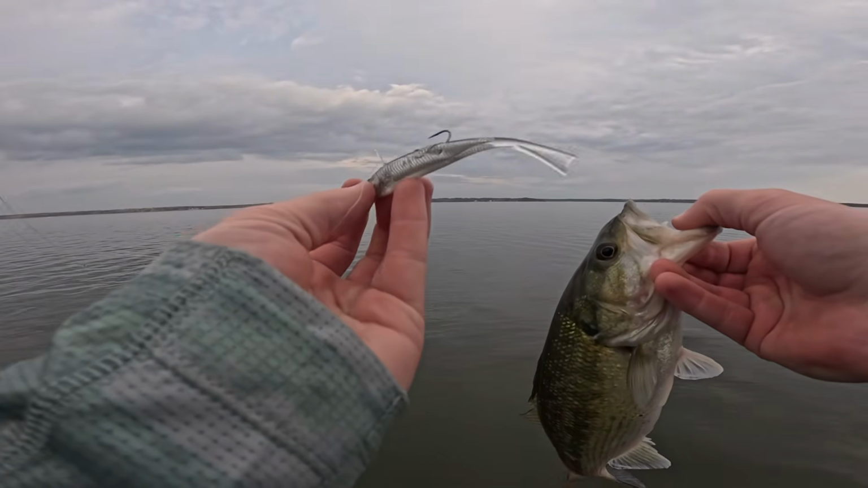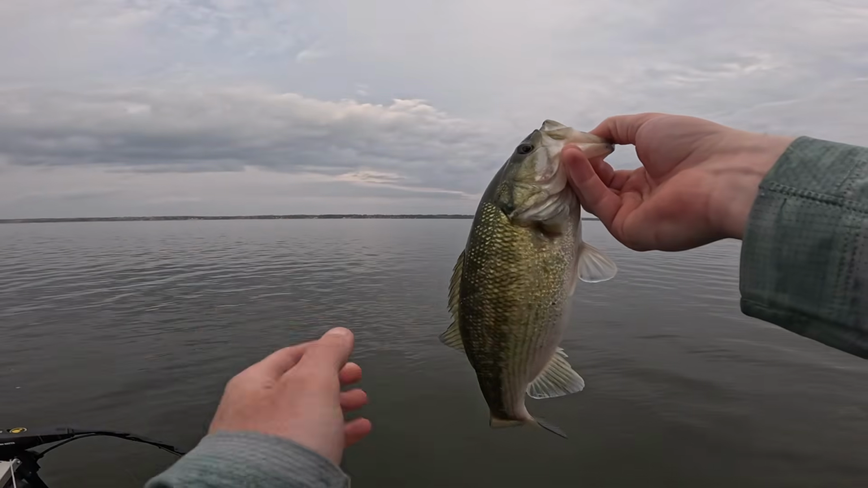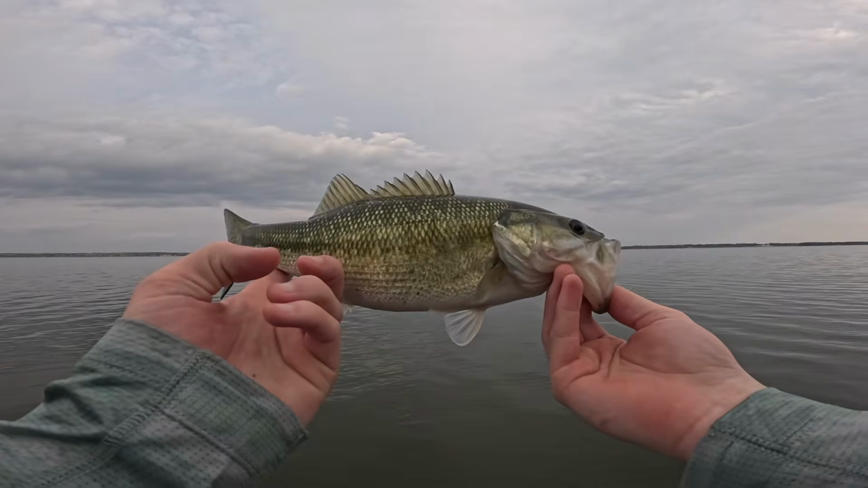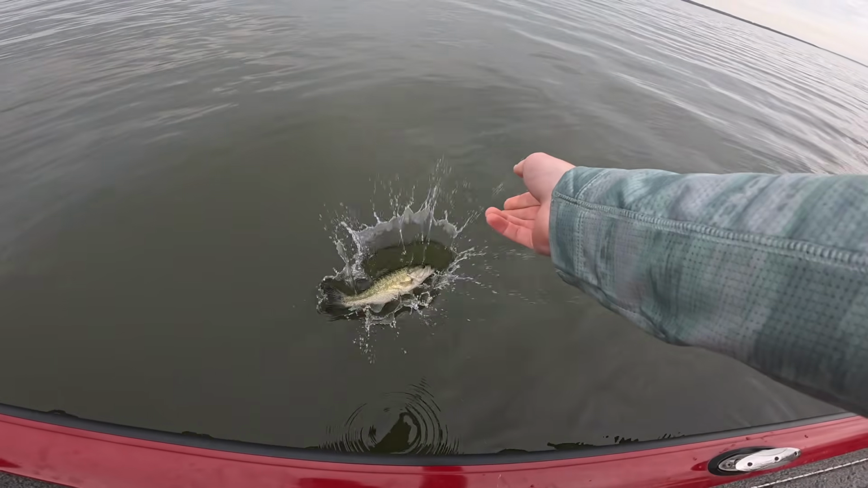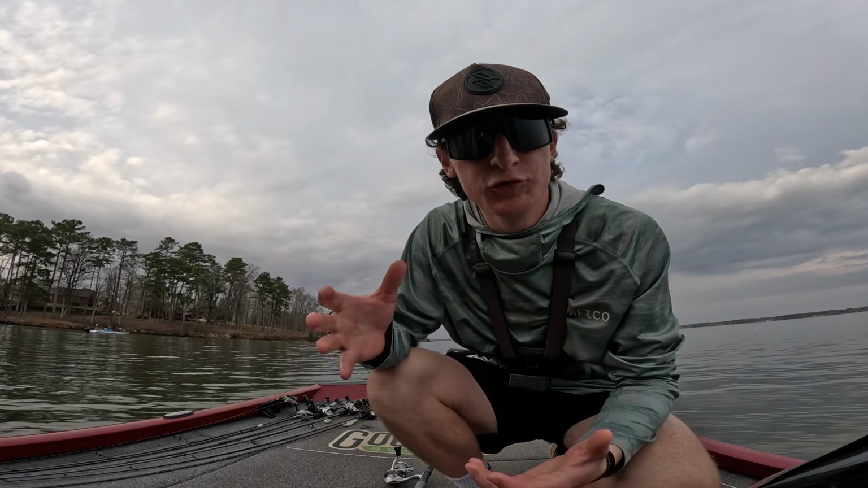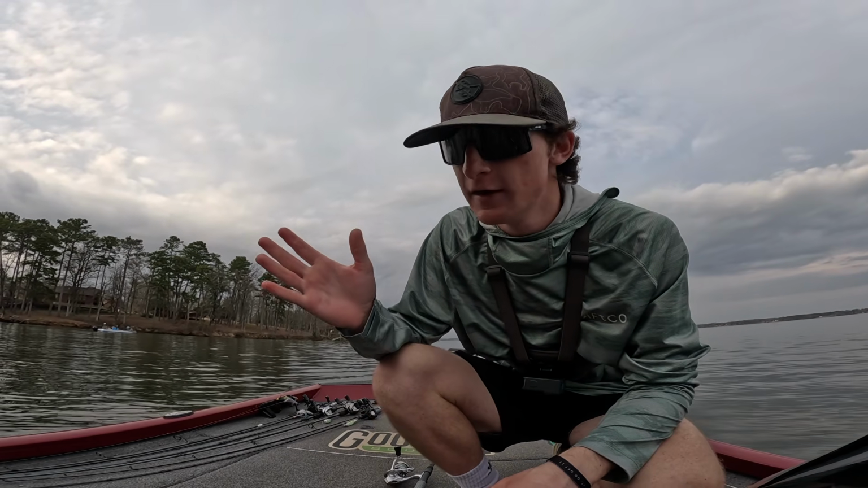Absolutely destroyed the old hover rig. Look at this guy. Nice little spot. Nothing crazy, but a cool bite and a nice catch. See you, bud. And that right there is why forward-facing sonar is so cool, because you learn so much from it. I just saw those 2 fish.